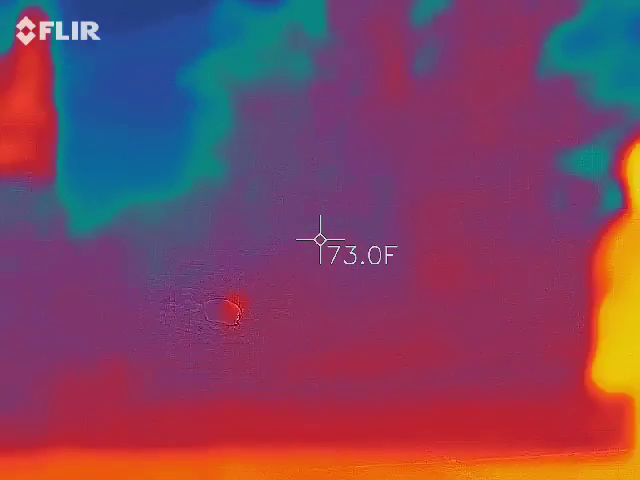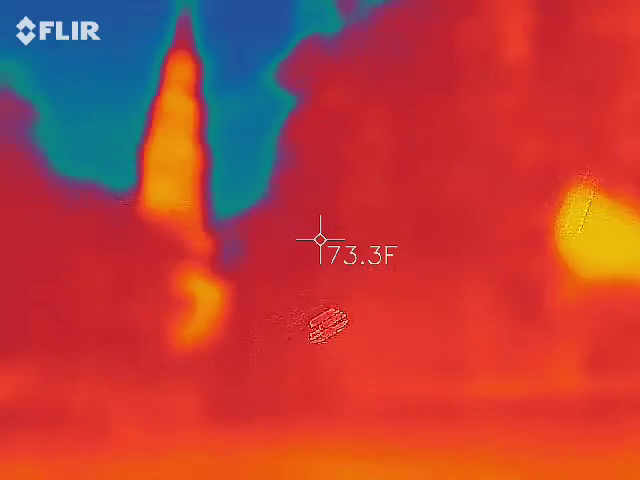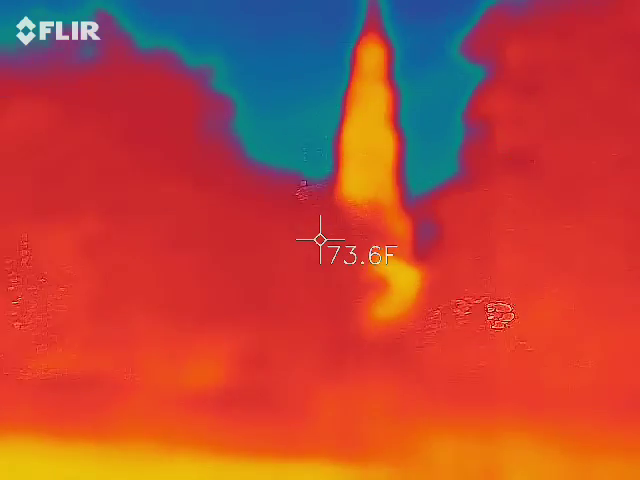So if you stand right at this crossroads right here, it's a perfect shot right in between the trees there.